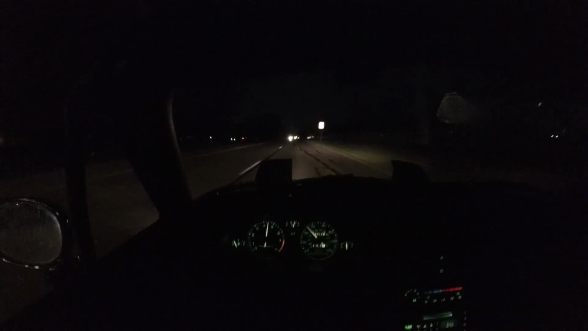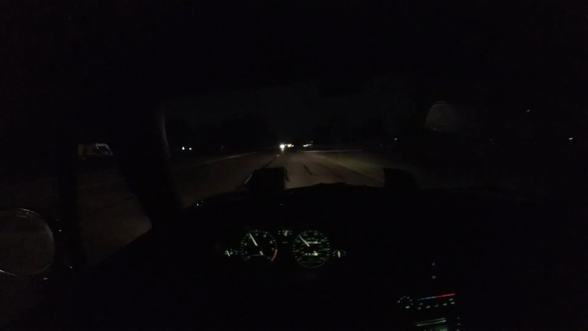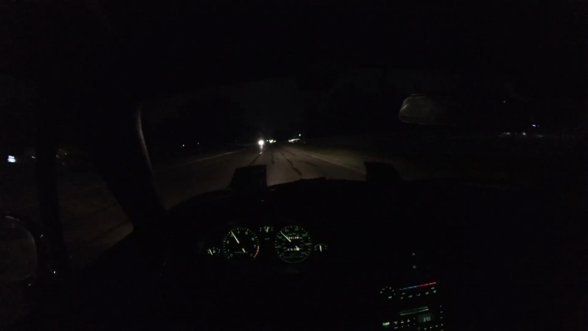One thing that I'm always still surprised with is just how sharp the turn-in is on this car, with how lightweight it is. And those sticky Dunlop Direzza Z2s up front, it does pretty well.